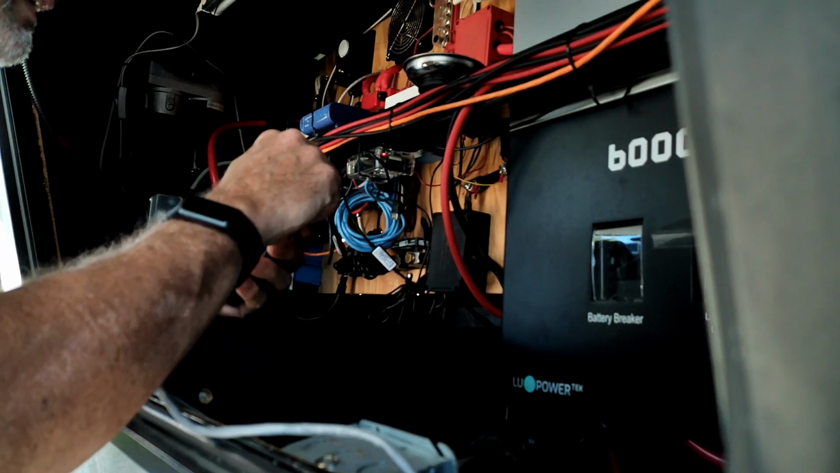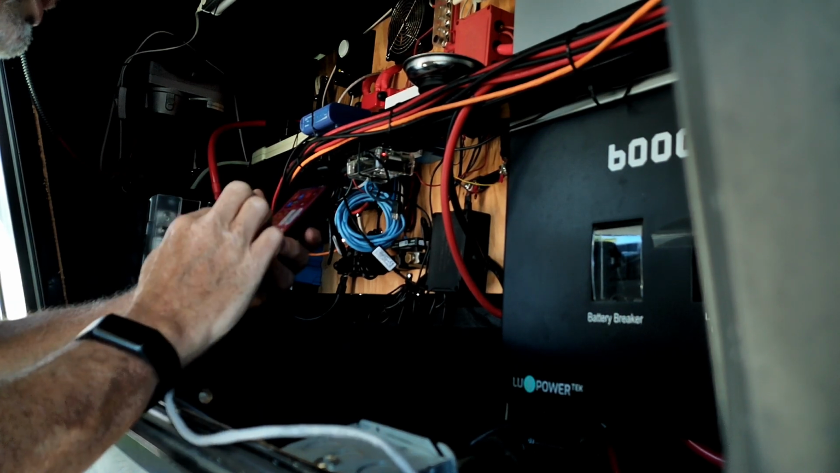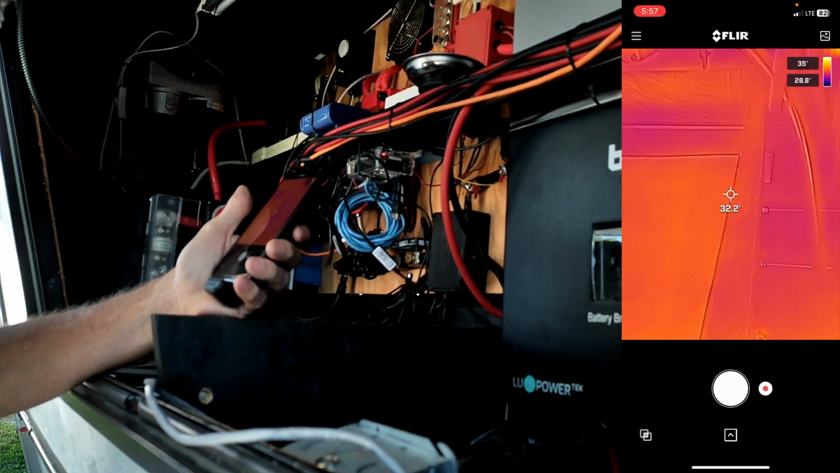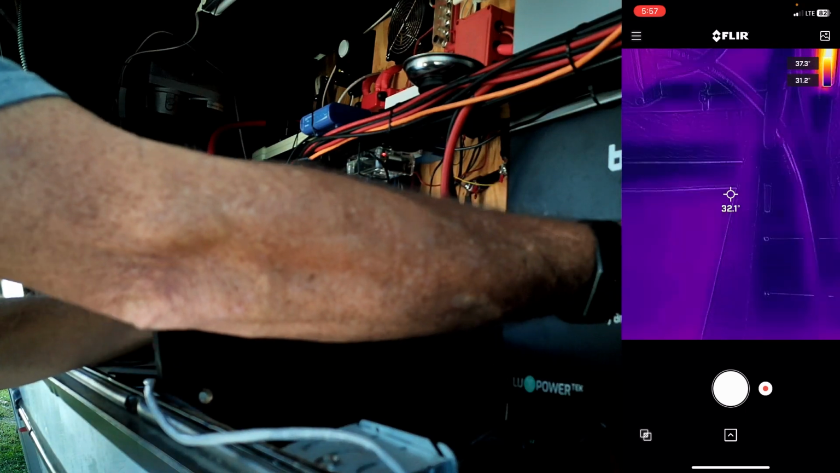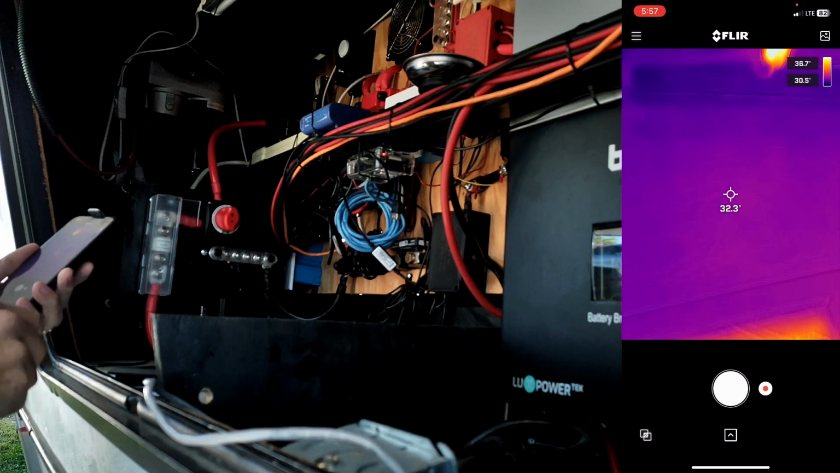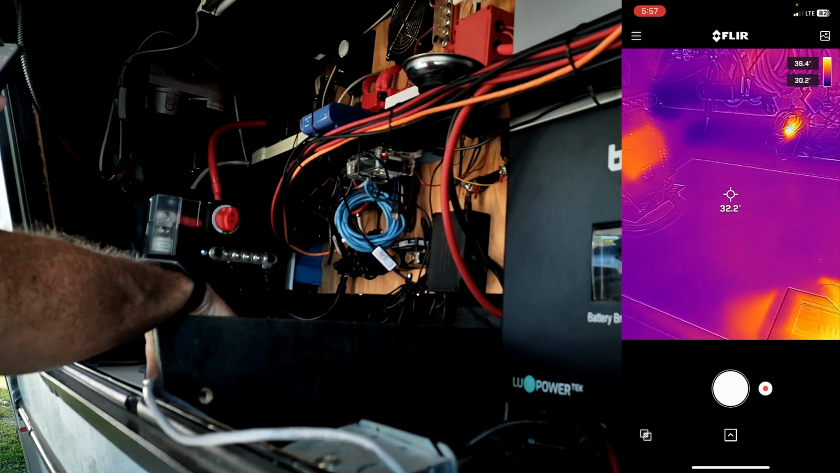All right, here we are again. I'm going to start the screen again. 3, 2, 1, and there we go. We should have both of them up and running. This is the bay on my RV. The first thing I want to do is look at this battery.